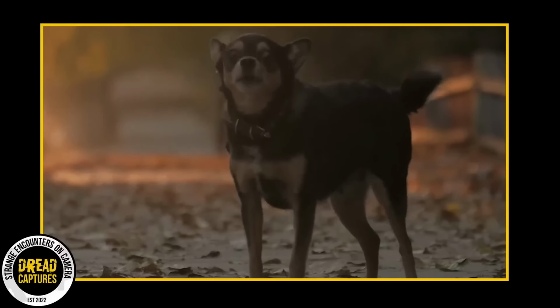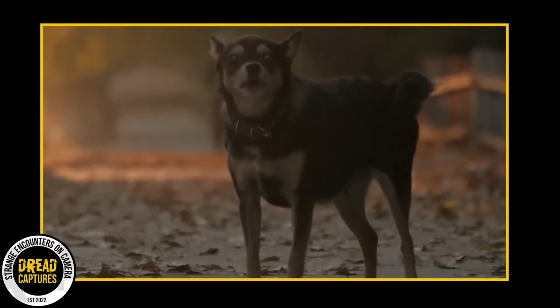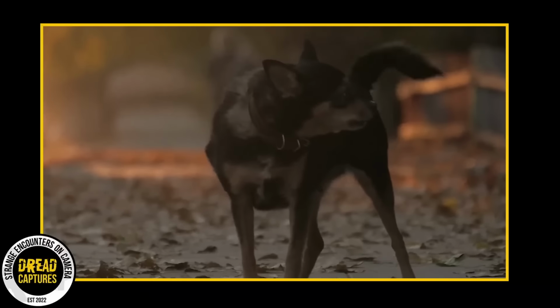Quote, "Dogs were going crazy, barking all night. I went outside to look around, but I didn't find anything. When I checked the footage, the Ring camera showed the white figure sitting on my neighbor's truck. I went back out to check, but nothing was there. This is really freaking me out." End quote. It was the relentless barking of the dogs that made the homeowner check outside.